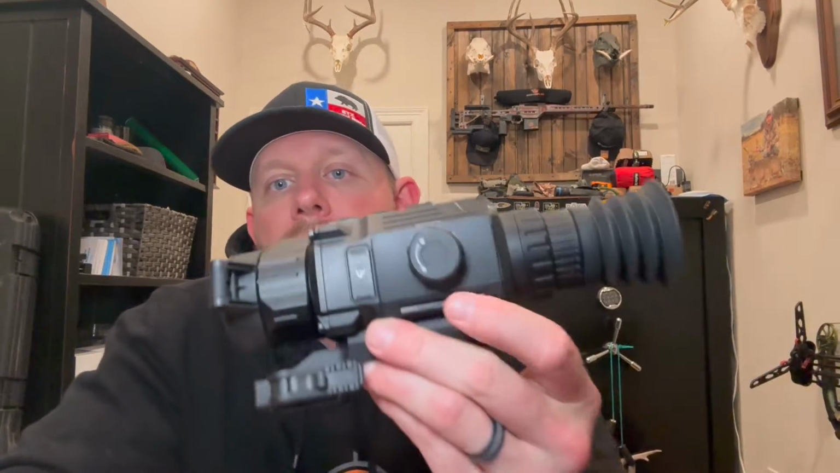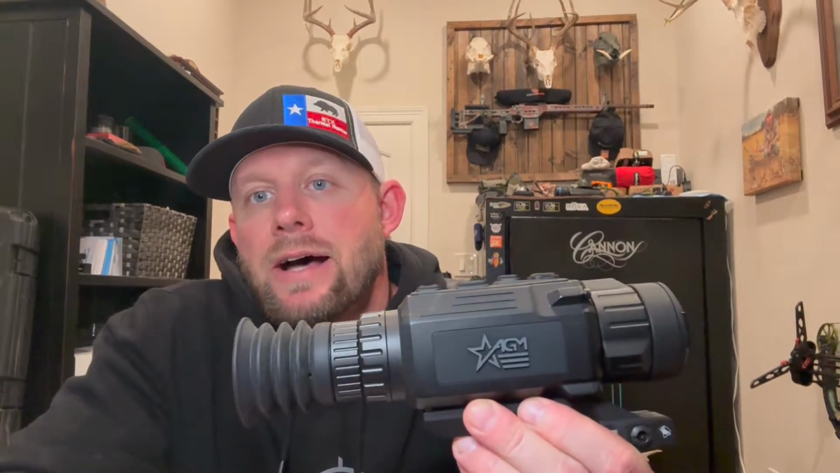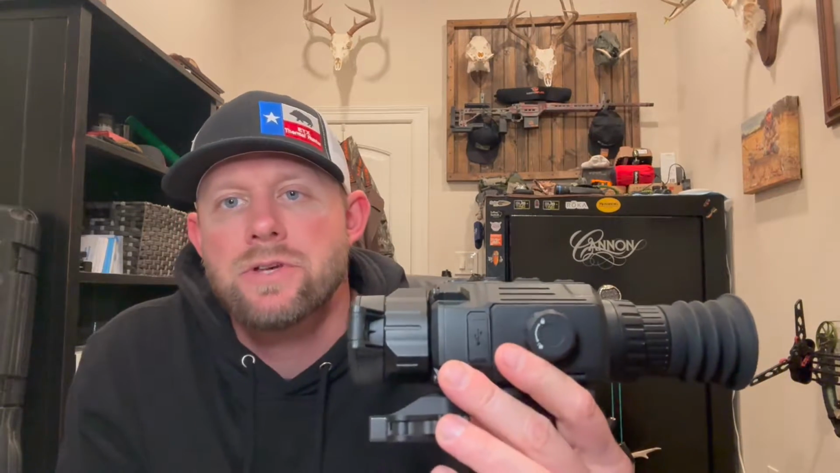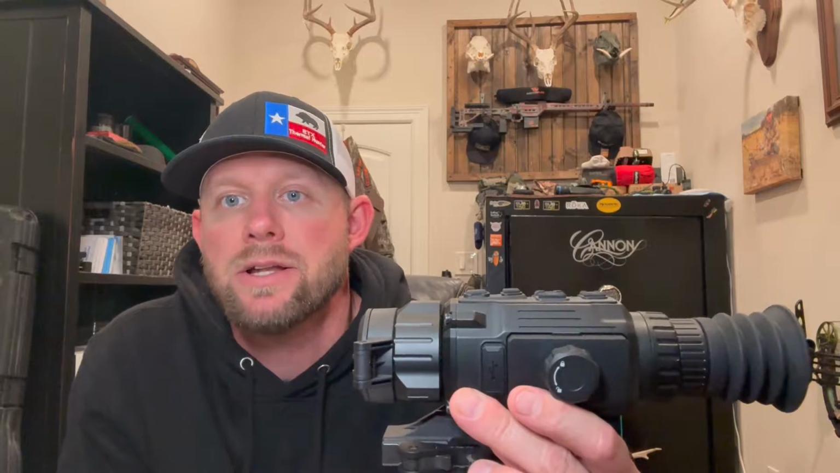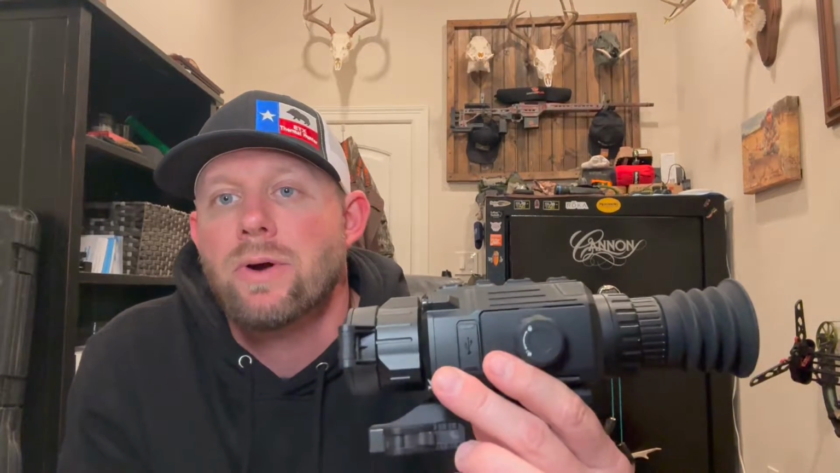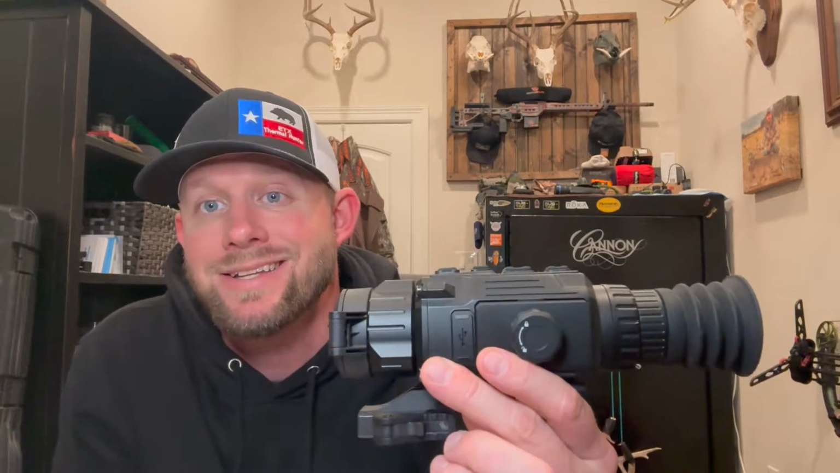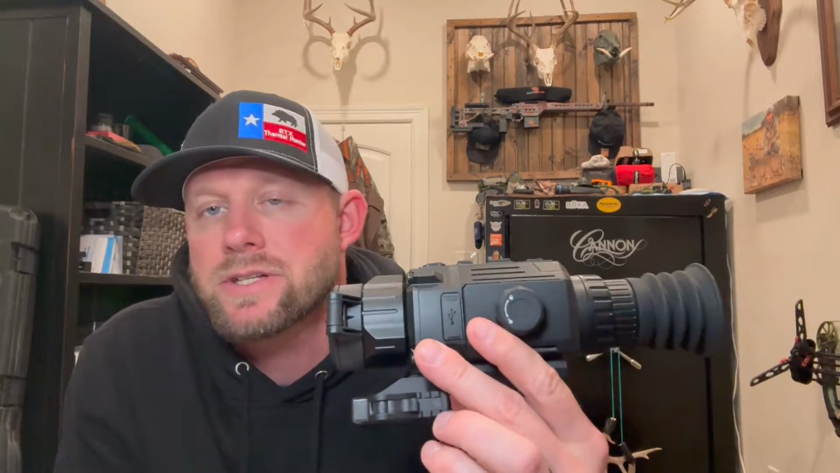Now let's jump into it. Like I mentioned, this is an upgraded version of an existing model. So today we're going to be talking about the AGM Rattler TS25-384 version 2. We're going to talk about the version 1 versus version 2 upgrades, what you get with version 2. The greatest thing that AGM did with this is they put a lot of great feature upgrades into this already awesome optic, but they didn't increase the price. So this still retails at